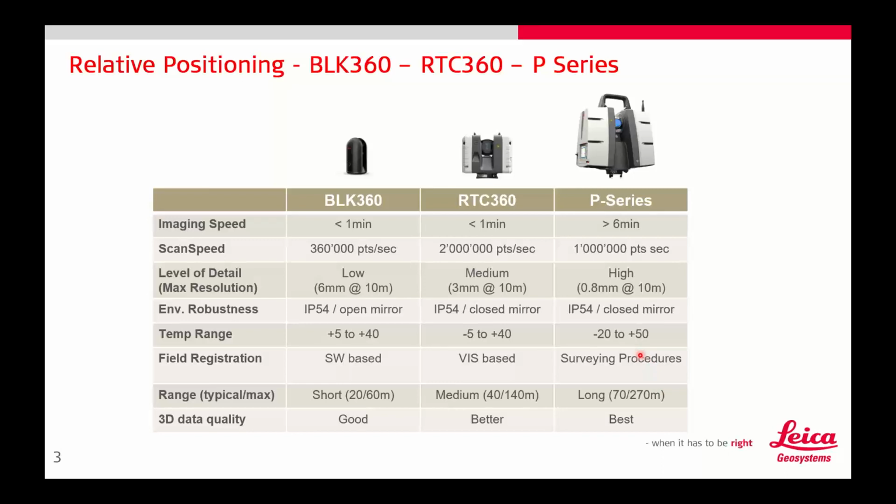I think the majority of the people here have a survey background. At least if you're coming from the MicroSurvey end, of course, you have a survey background. You're setting up over a point, you're traversing with a P-series. Those functions are not available in something like the BLK360 and the RTC360. It's tracking, or field registering, I should say, based on cloud-to-cloud comparison and registration.